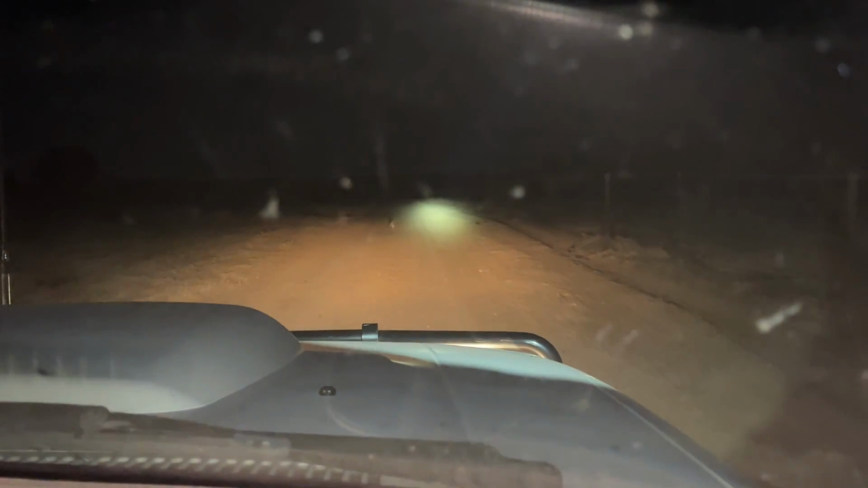I'm taking a 223 with a Thermion on it, and also the 22 with the TL35 SE from InfiRay as well, in case I see any rabbits that need to be shot. Anyway, I'll see you all out there, and I hope we can find something.